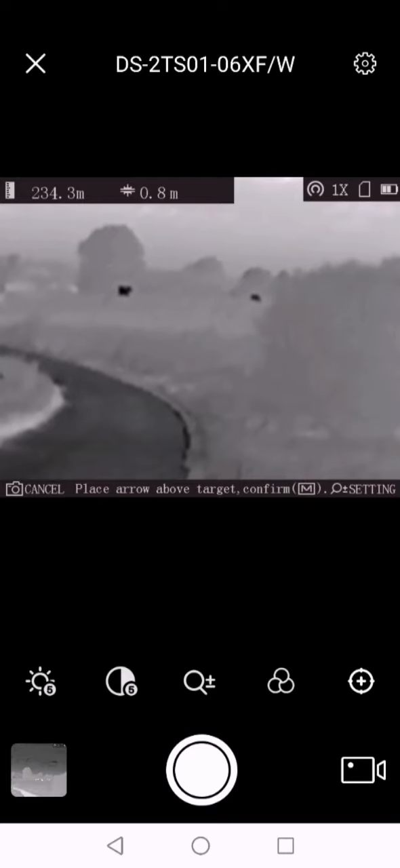You don't know what it is, and if I zoom in on them, because it's a digital zoom, you've got absolutely no definition whatsoever, but you can tell A, that it's alive, and B, that it's moving, so you could stalk in on them. And there's, again, the 234 meters away. So let me just pan round to something that is less. So they are roughly 100 yards away, hay bales, and as you can see, they're glowing black, simply because it's that hot outside.